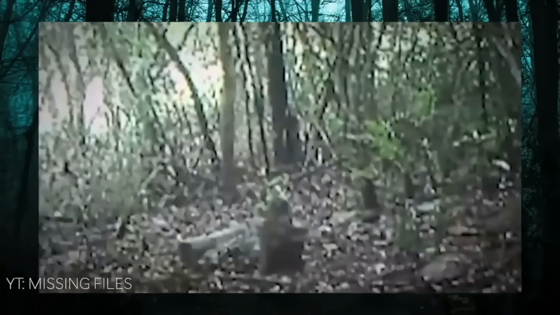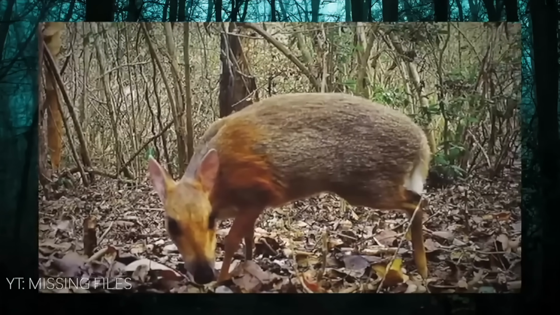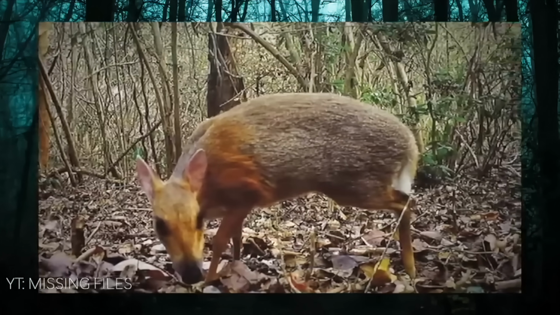Beginning in the latter part of the 20th century, reports of sightings of mouse deer gradually dwindled, and then stopped altogether after a period of a few years. Following decades of decreasing numbers, experts had concluded that this species of deer had finally died out. So you can imagine their shock when a hiker claimed to have seen a mouse deer-like animal.